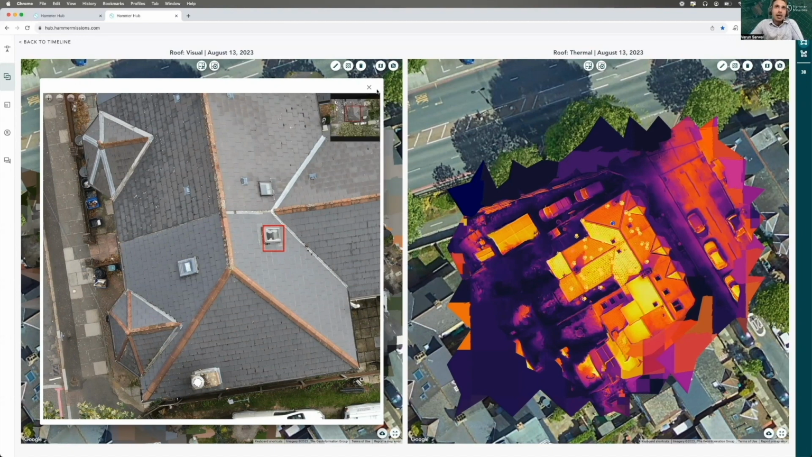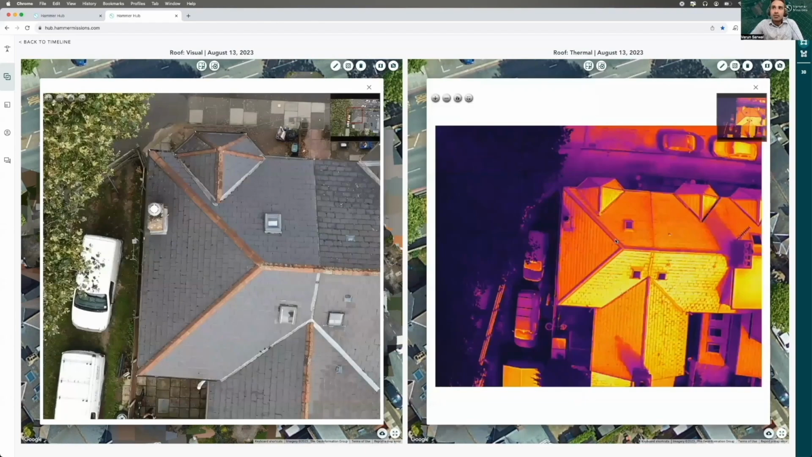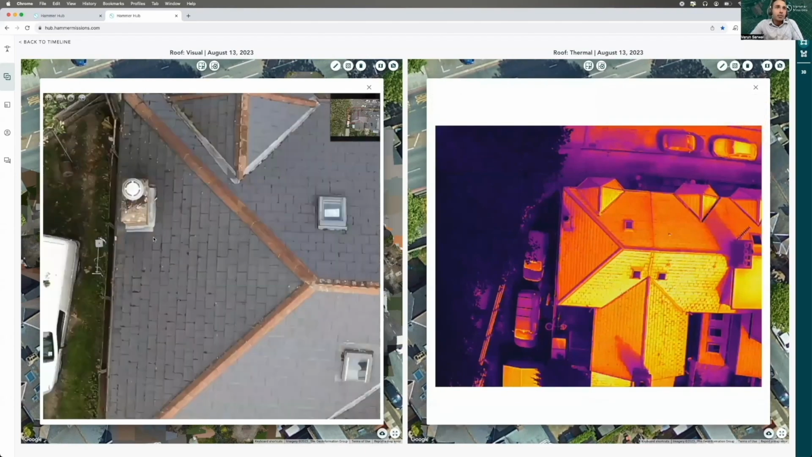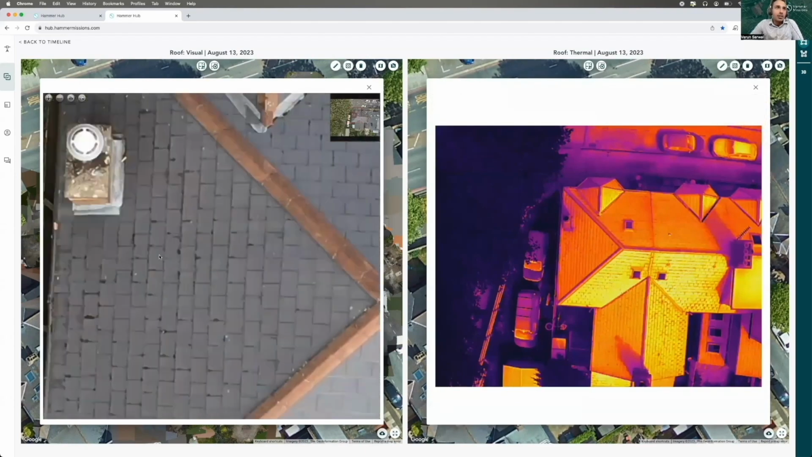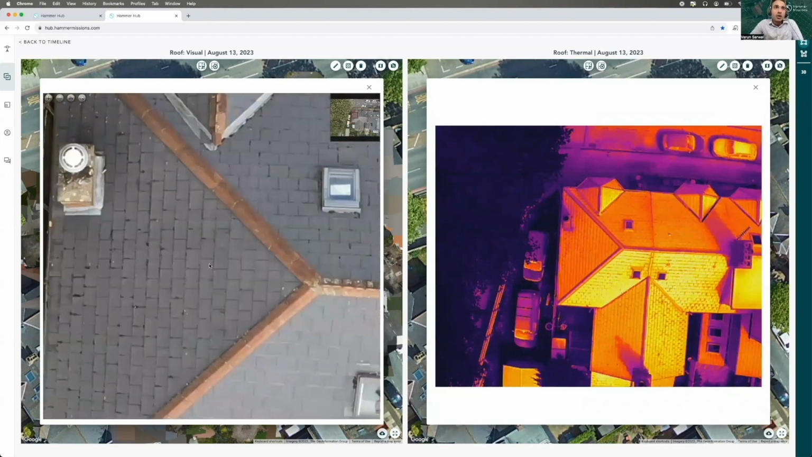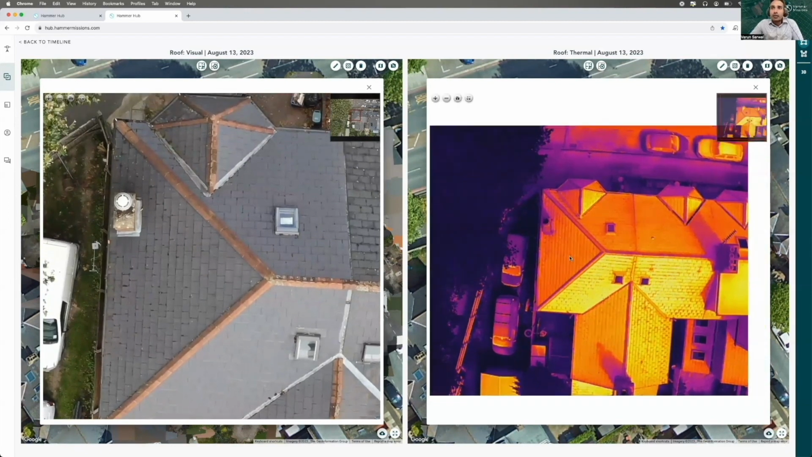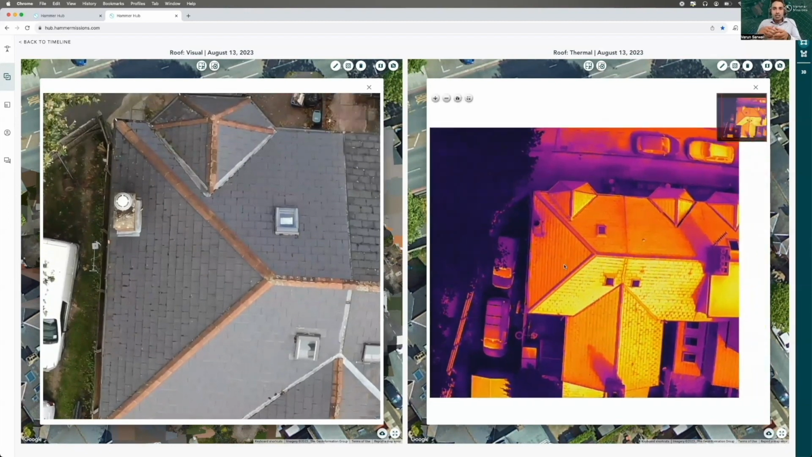Thank you in advance for allowing us to demonstrate the deliverables that Extreme Aerial Productions will be providing on the potential building scan, either facade or roof or entire building inspection. All of what you see can be provided.